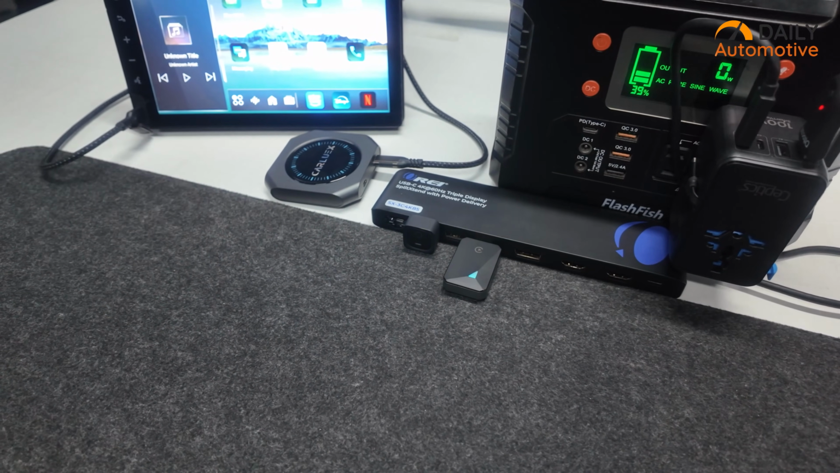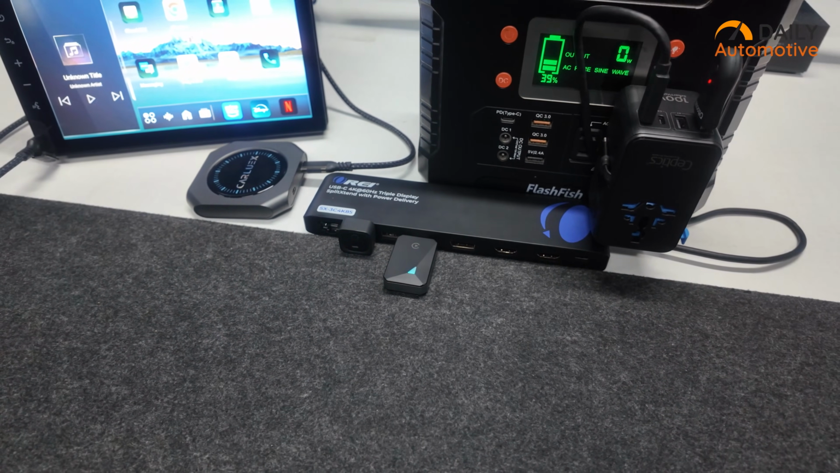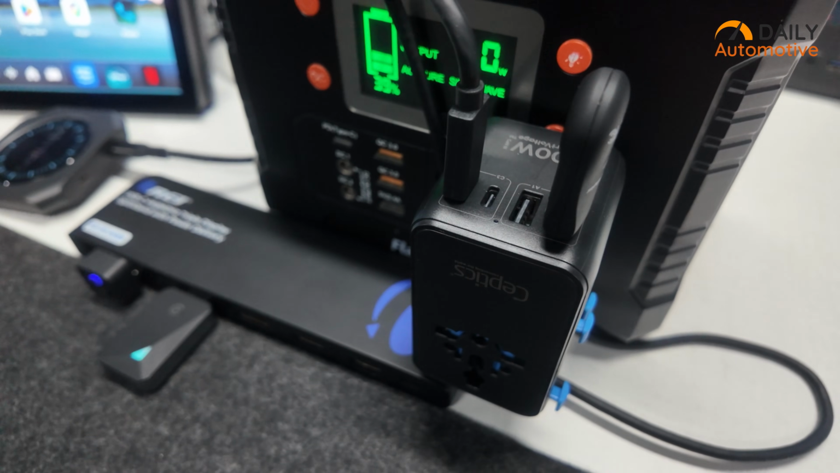The first thing we did was an idle test. Each adapter was powered on and left running for around 20 minutes without any active interaction. They were just connected and sitting there.